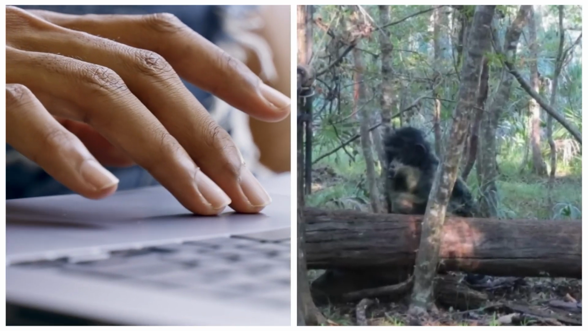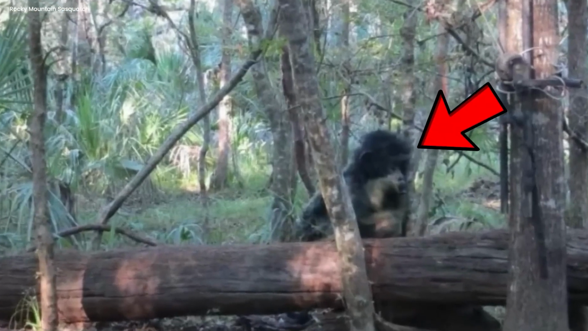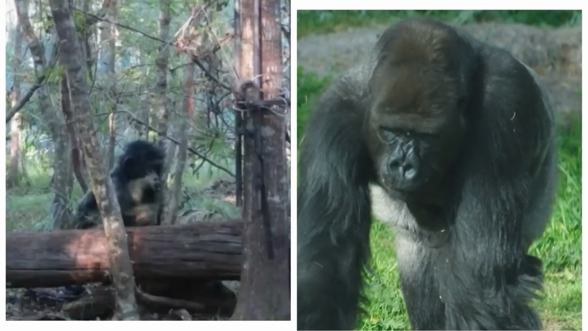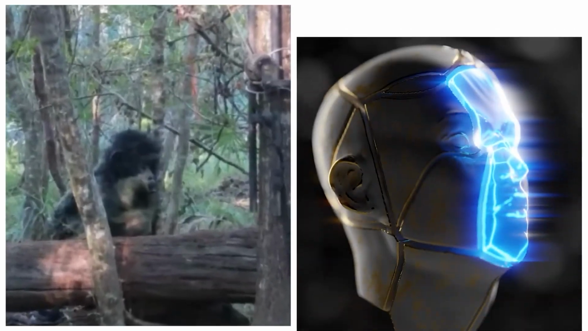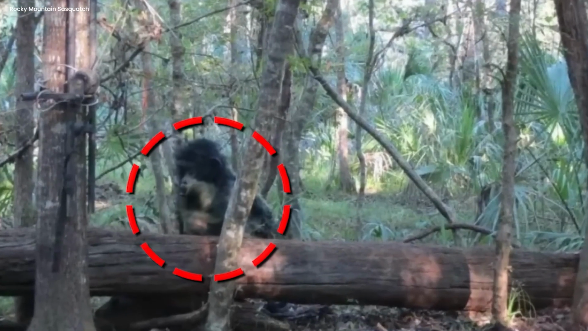Bigfoot. According to the man who uploaded this image, it is a skunk ape holding an infant Bigfoot. However, upon closer look, it seems to be just one creature, but a very weird one. Its face does not look like a gorilla, instead more like a human. Could it be the Bigfoot? Or is it just a hoax? Tell us in the comments section.